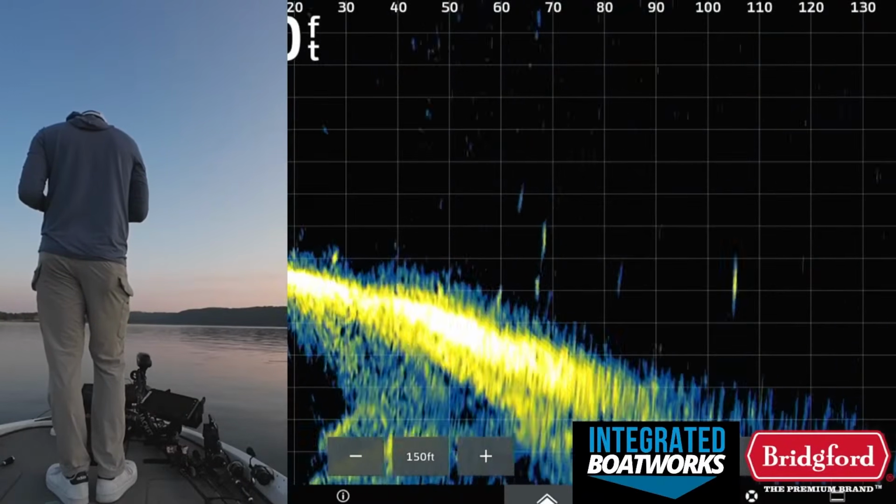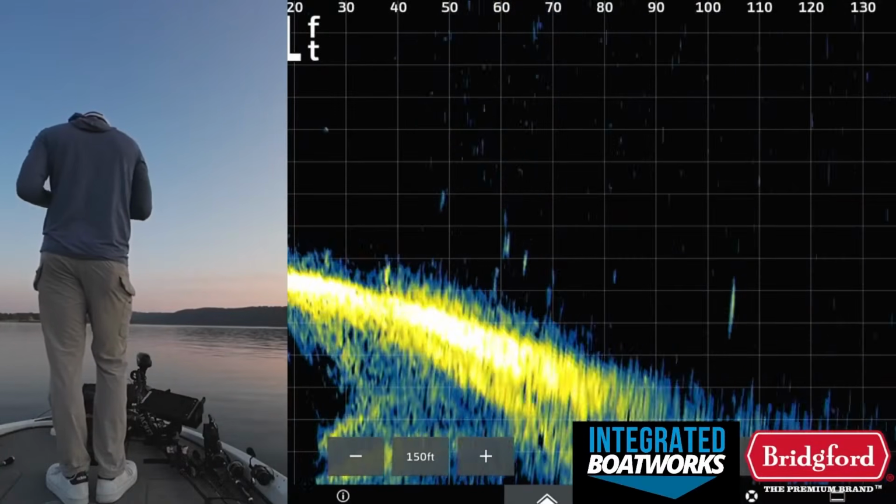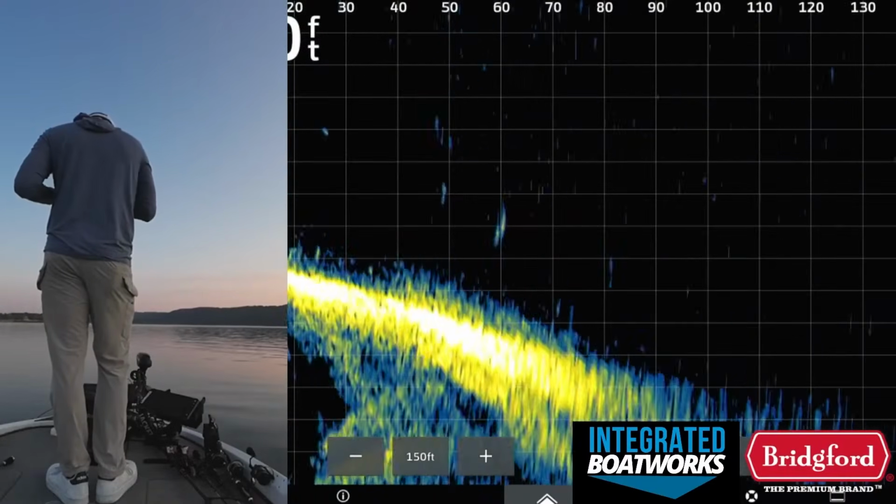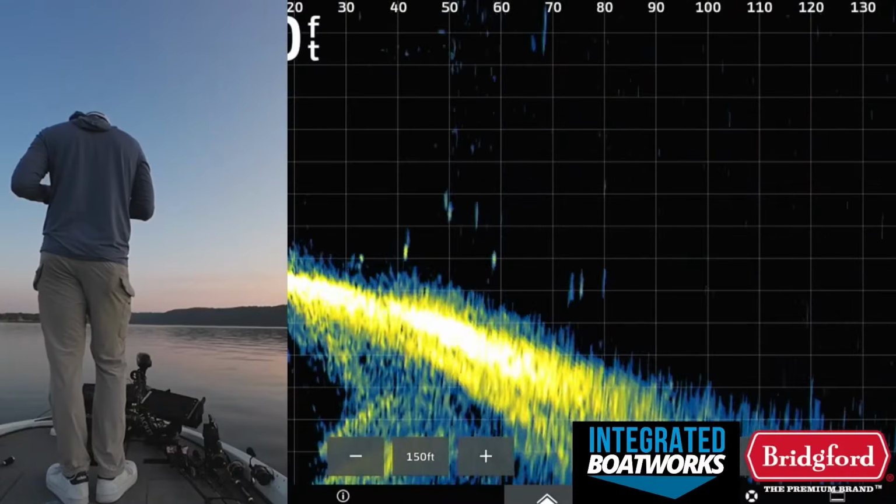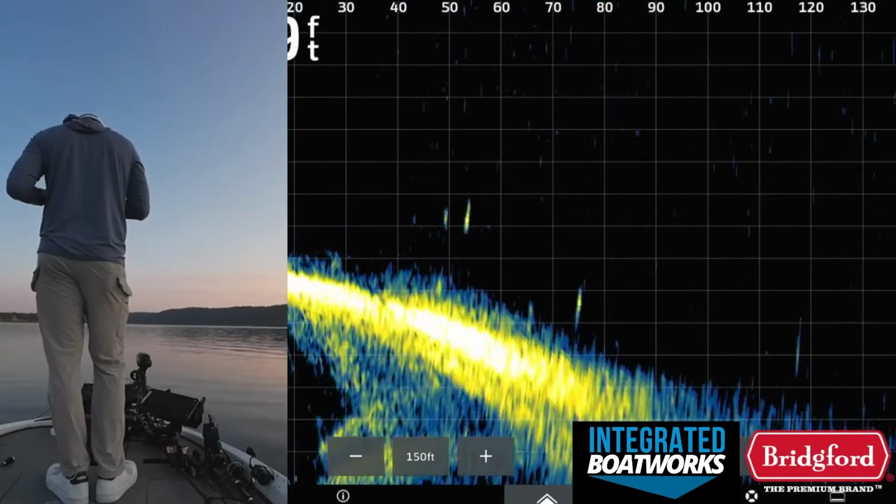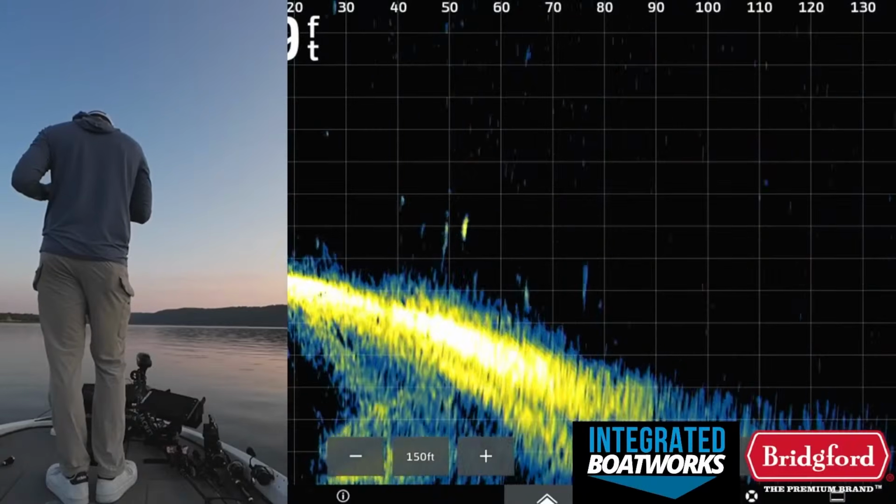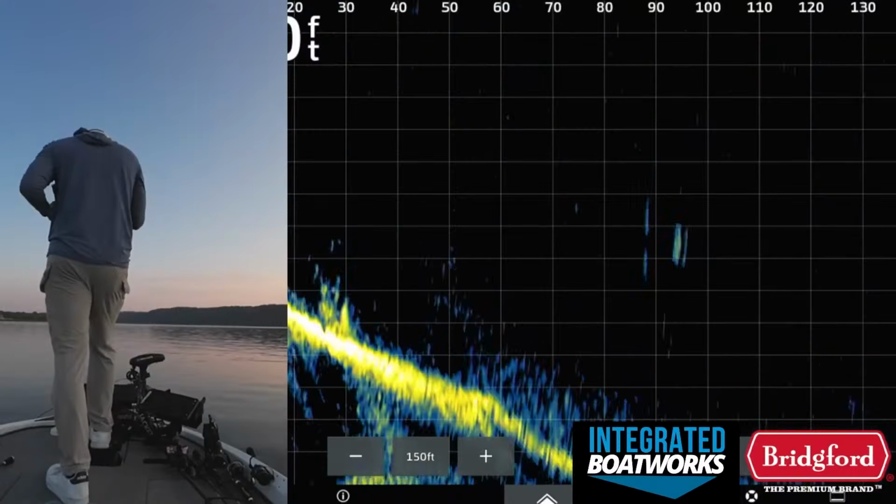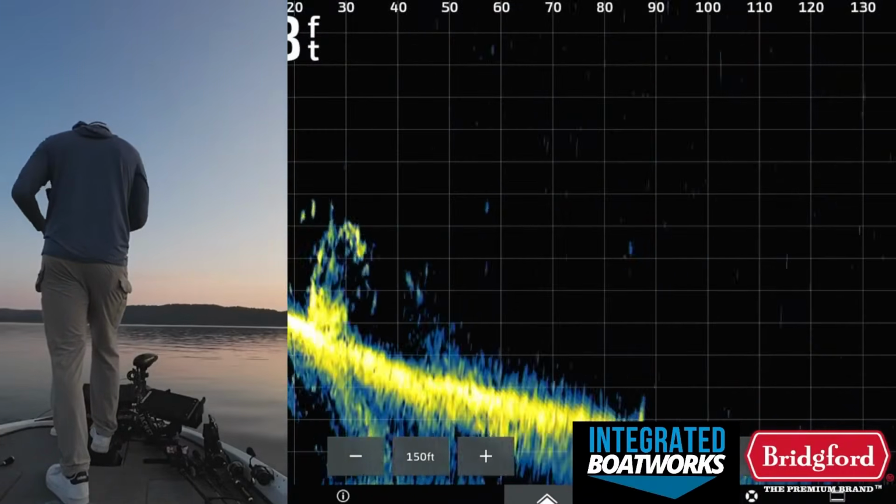Like those fish, my bait's dropping at 60 feet. These fish are not necessarily coming up and getting interested in it, to be honest. They're just, oh, that one kind of did. Okay, at least one or two of them are following it around, which is a relatively good sign. They're not really getting after it, are they? There's that brush pile.